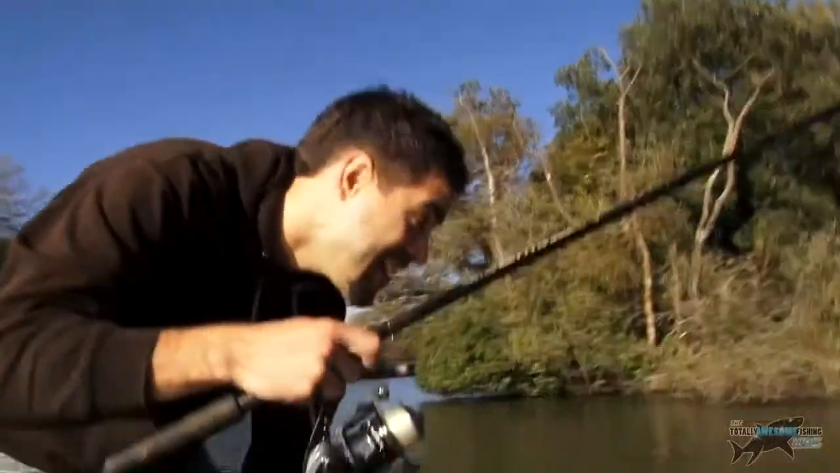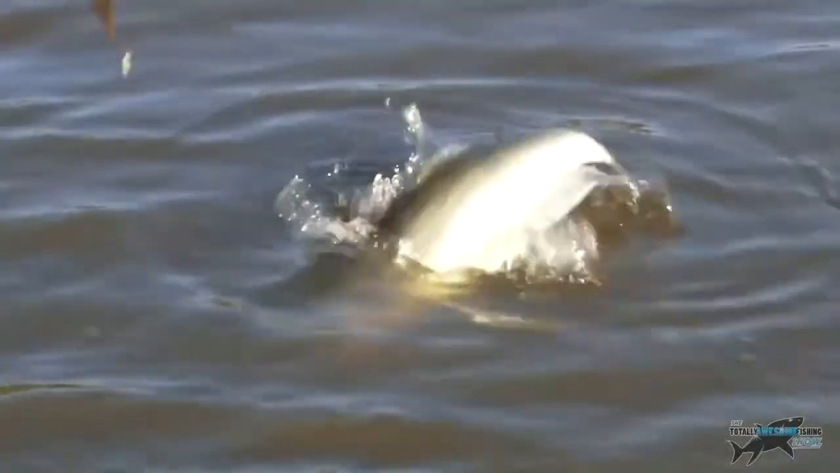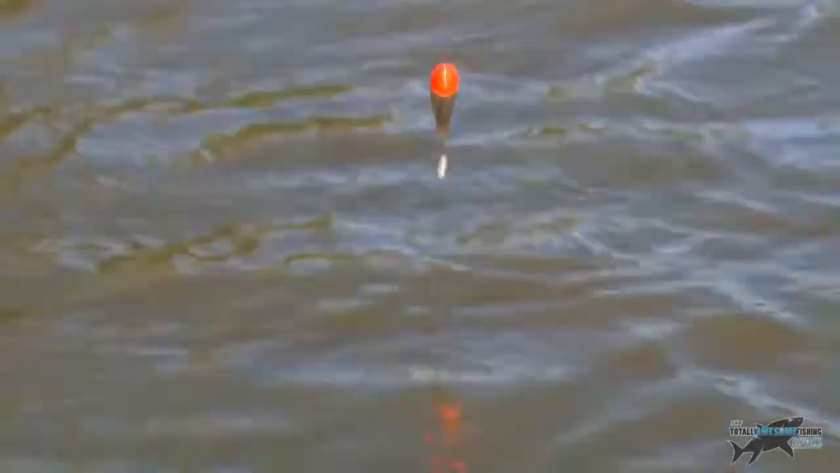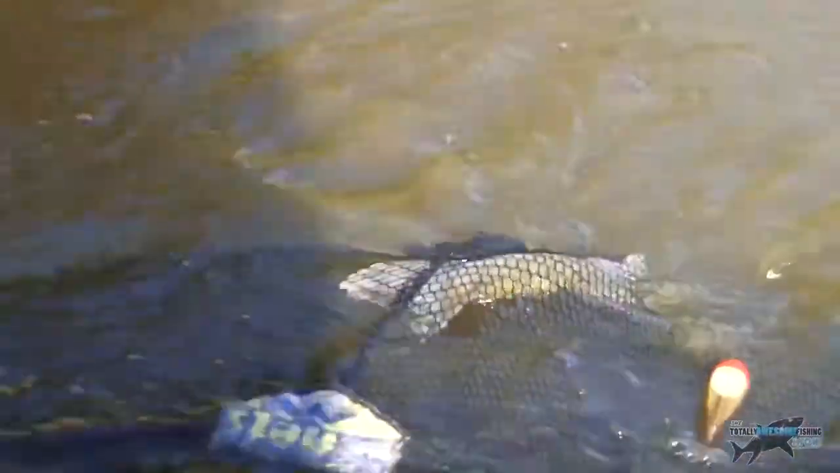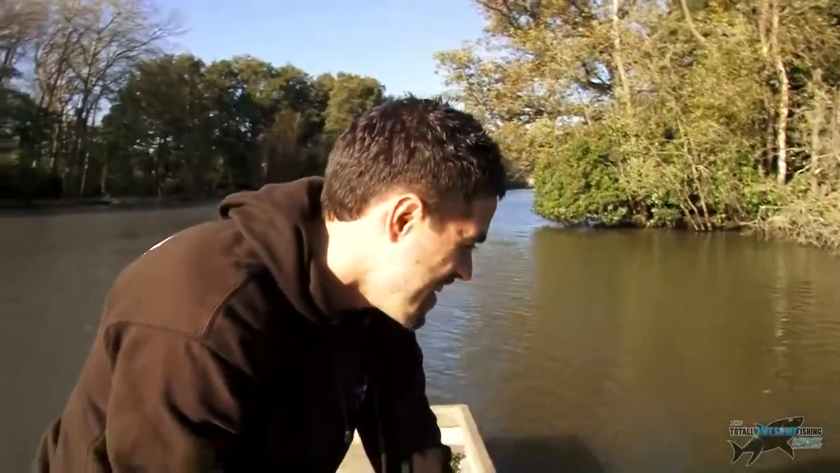Hang on, guys. Mike is on to his first head. It's going to be a PB, nice and smooth. I just saw a flash of it then. That's all I saw. I saw his eye then. Slowly. Get in, my beauty. That's a nice head one. I told you it's a nice fish. It's a nice one, man.